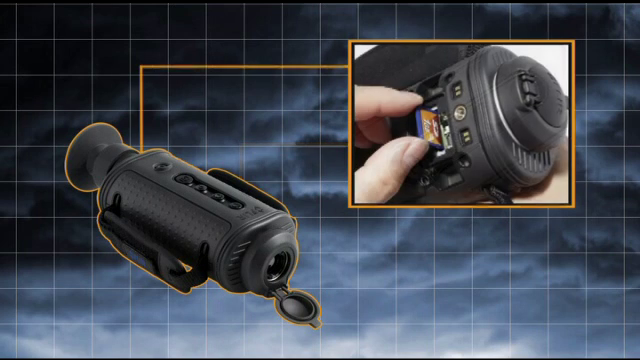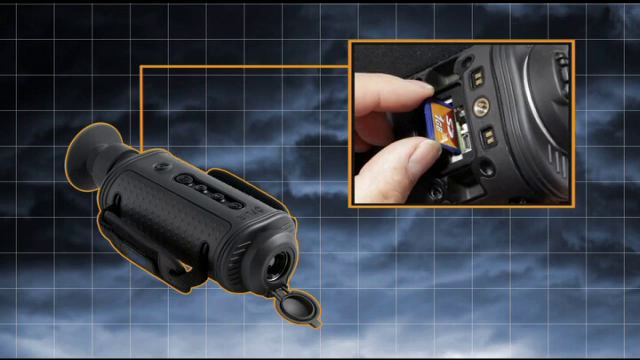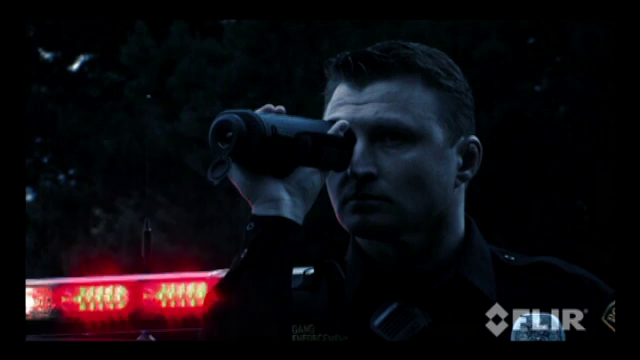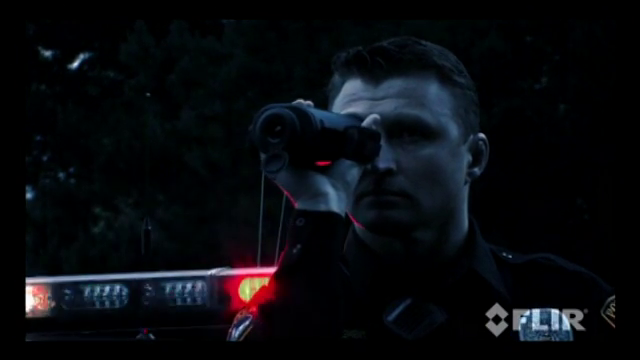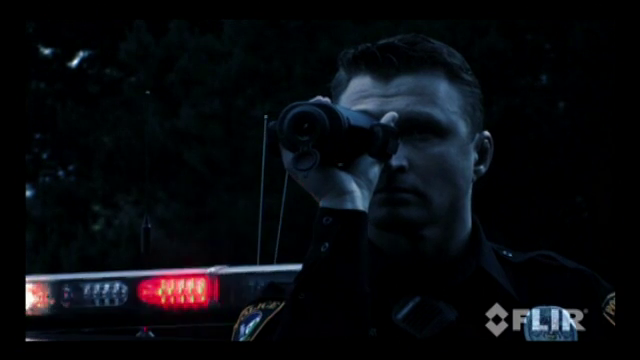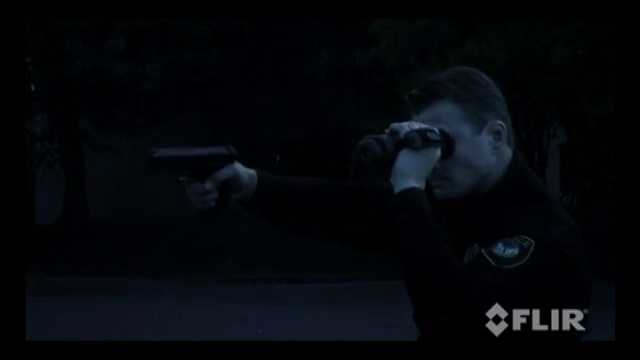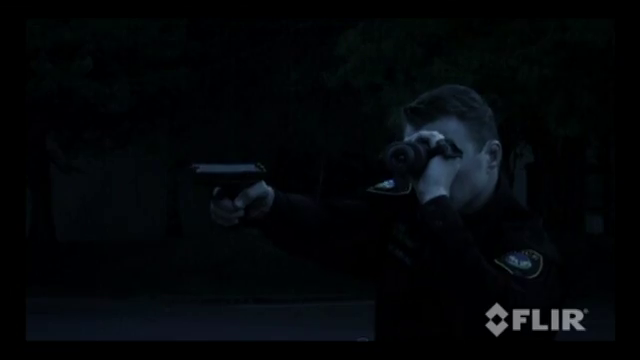The Pro version can store video and still images on board, a convenient way to gather and store evidence. Integrated USB and SD card let the operator capture and store still images and register live video. Rugged, shock-resistant and fully submersible, the FLIR H-series is built to stand up to the demands of day-in, day-out law enforcement use.